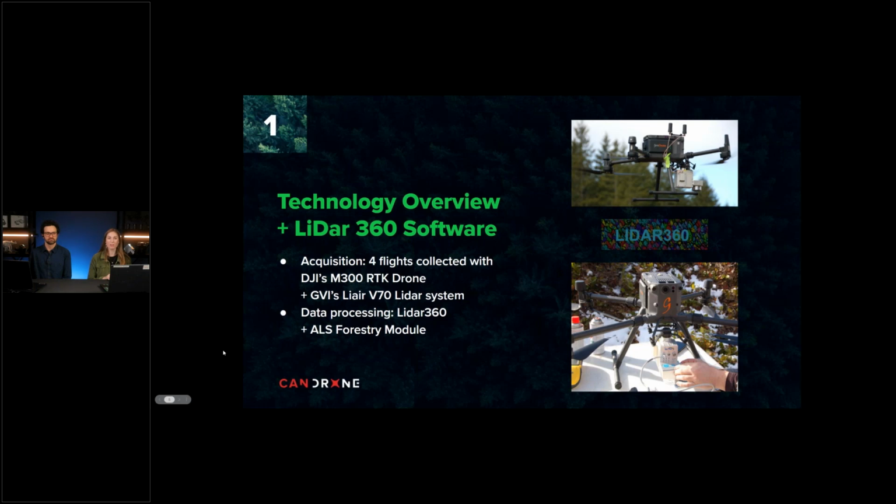Within the software, the forestry module allows you to produce forest inventory data from your point clouds, and some of the main derivatives from your UAV LiDAR point cloud include a ground classification, a DEM, DSM, and CHM. And these terms I will be explaining a little bit further in a few minutes, as well as a segmentation algorithm for individual tree segmentation.